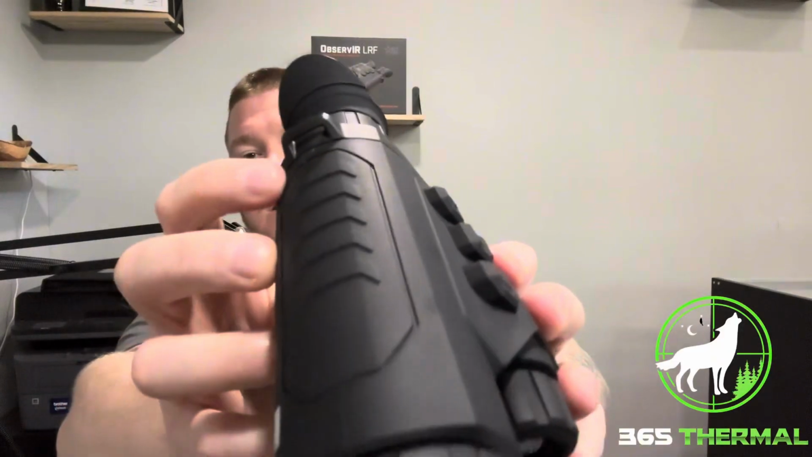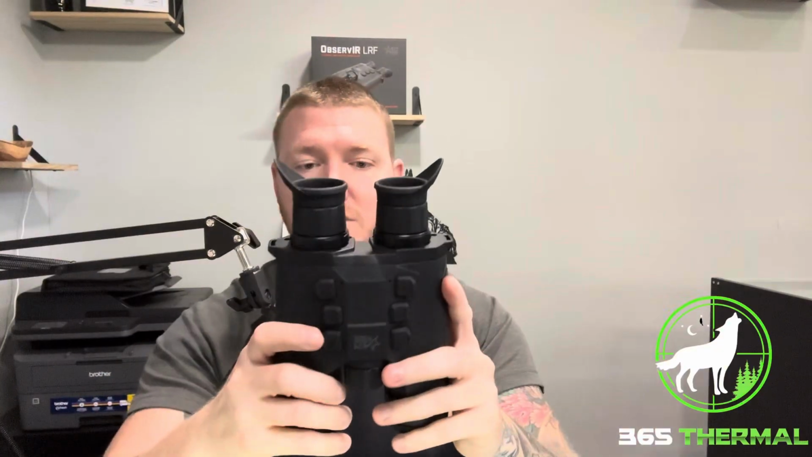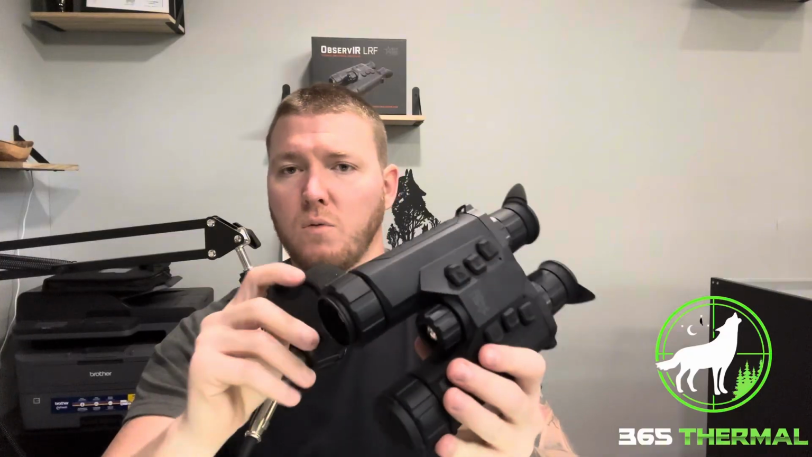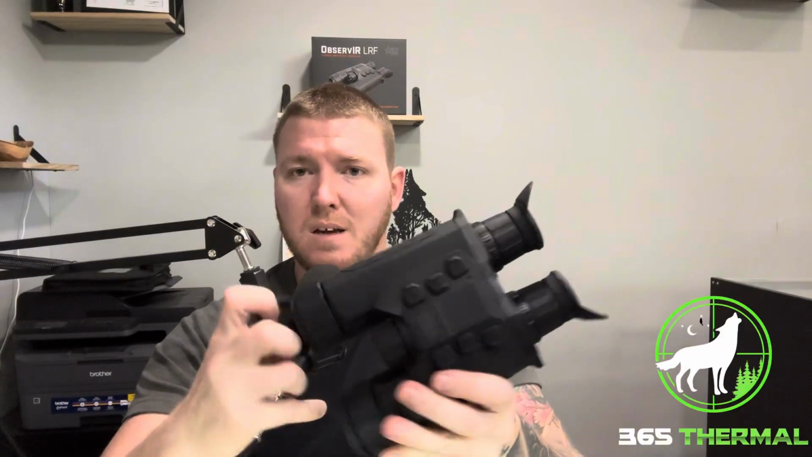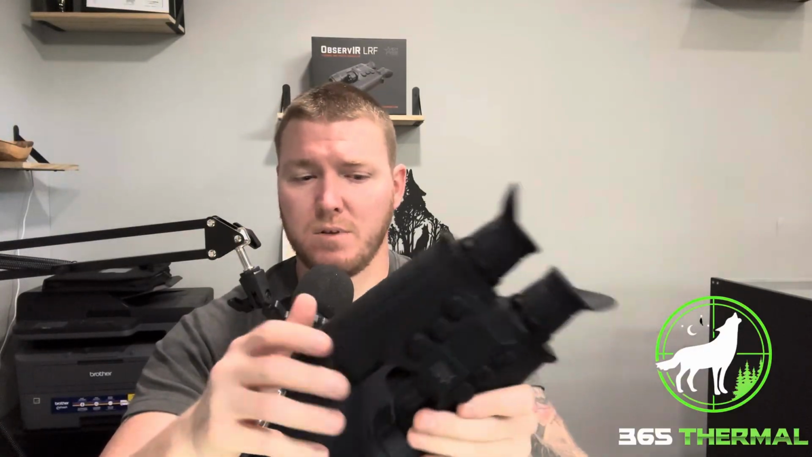It does have also, I forgot to show you guys here, the little loops there, so you could use a bino harness or lanyards. Got them on both sides, of course. And I didn't say it, but you guys could see it. The actual lens caps, those pop right in and out. I do like that. They're actually pretty good quality for just being rubber. I think a lot more optics should have ones like this, because they literally just pop right in and off very, very easily. But again, it's going to stay there in place. I could do whatever I want and these things are not going to come off, where that's not quite always the case with other ones, okay?